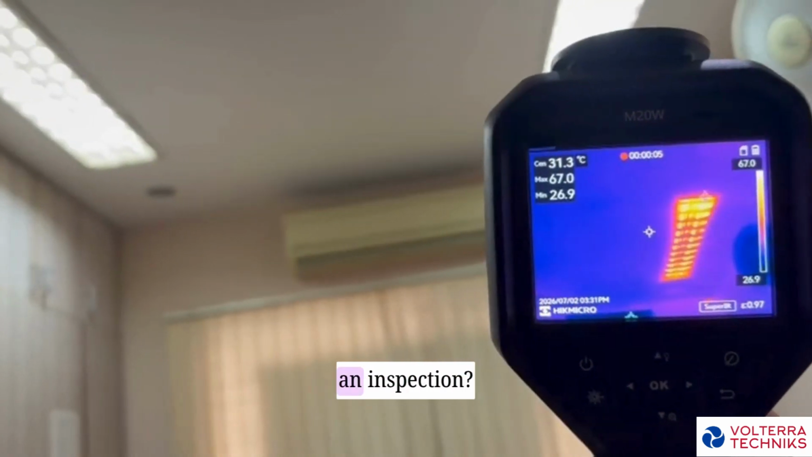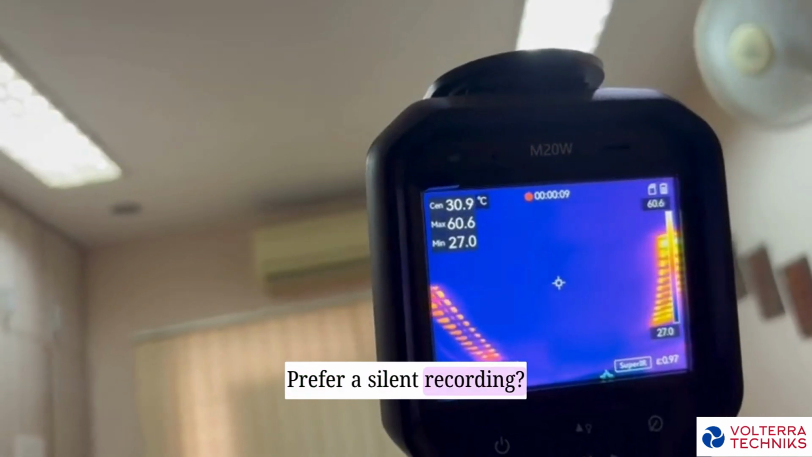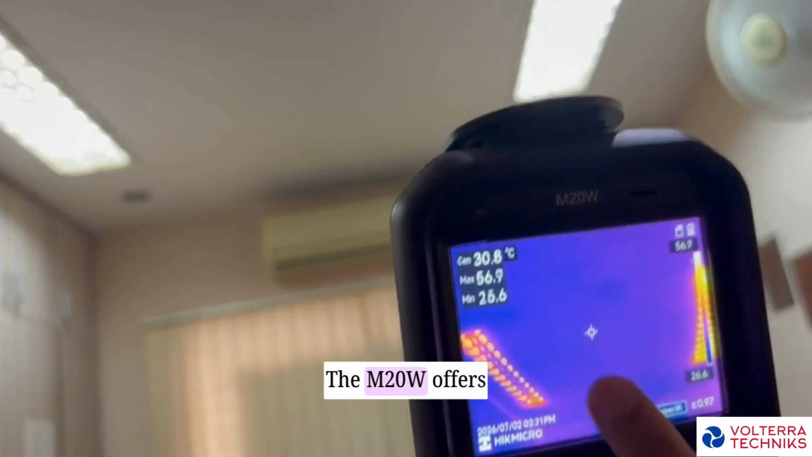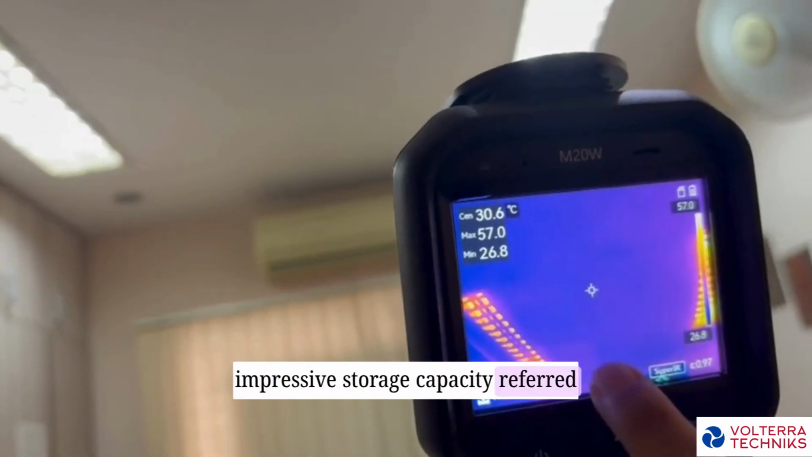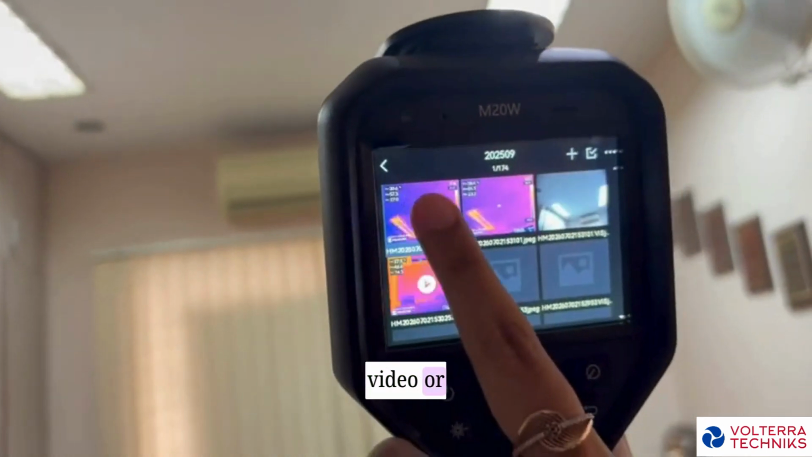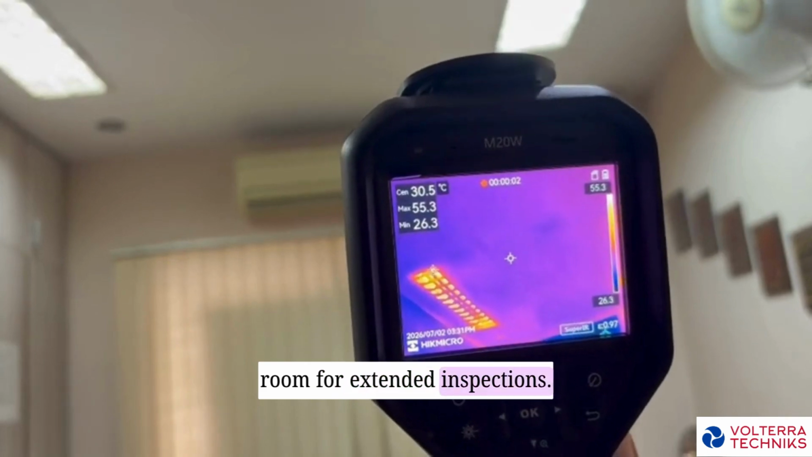Need voice notes during an inspection? Audio recording is enabled by default. Prefer a silent recording? You can easily turn it off from the capture settings. The M20W offers impressive storage capacity, recording up to 160 hours of standard MP4 video, or up to 50 hours of radiometric video, giving you plenty of room for extended inspections.